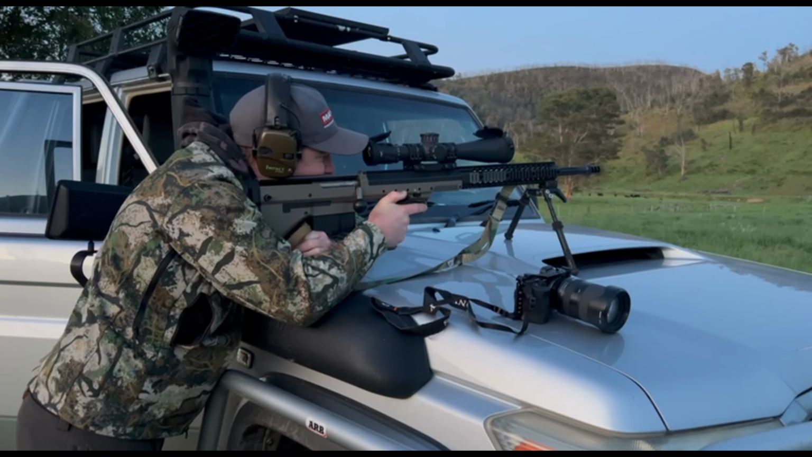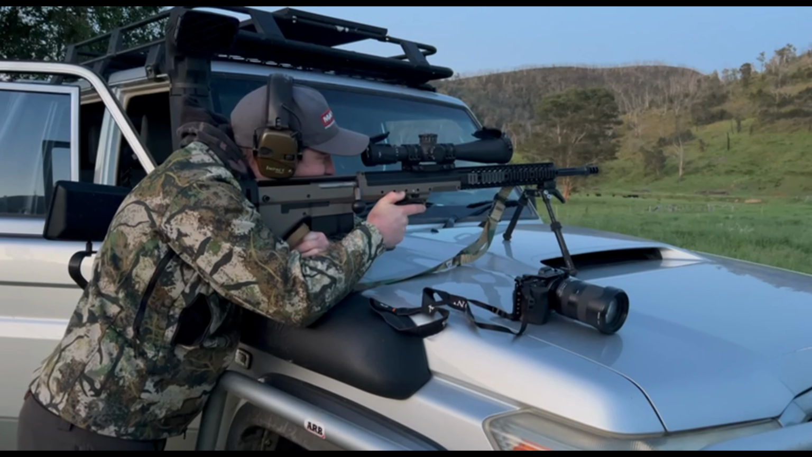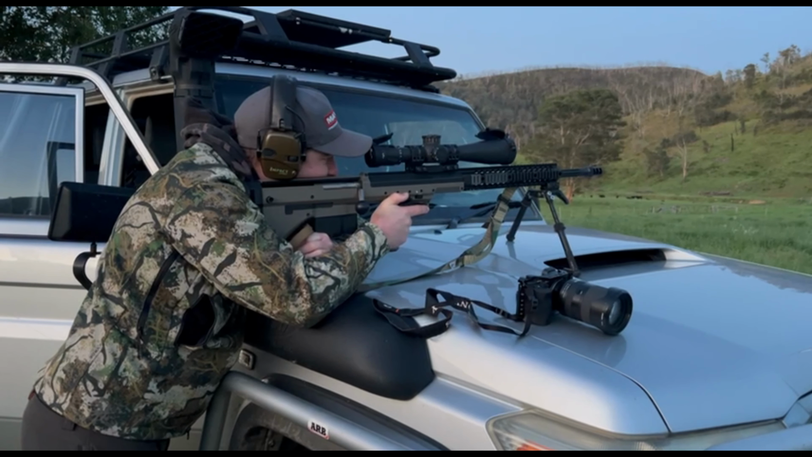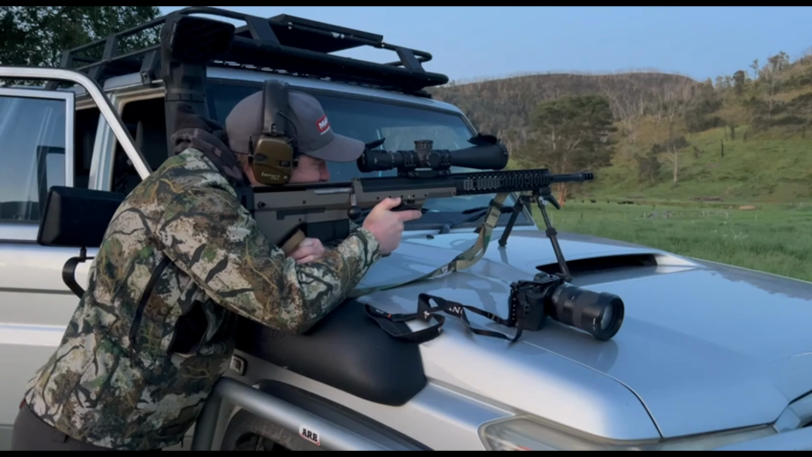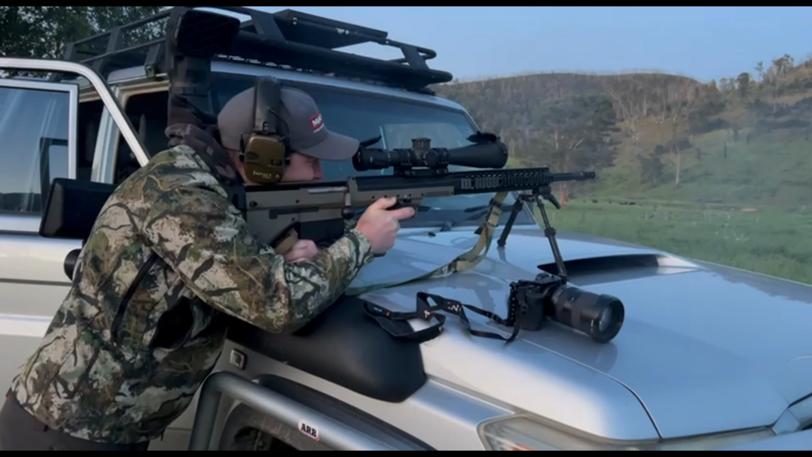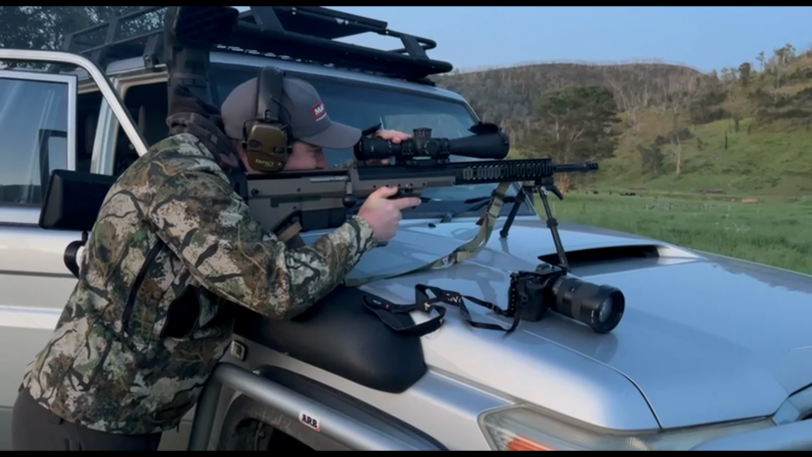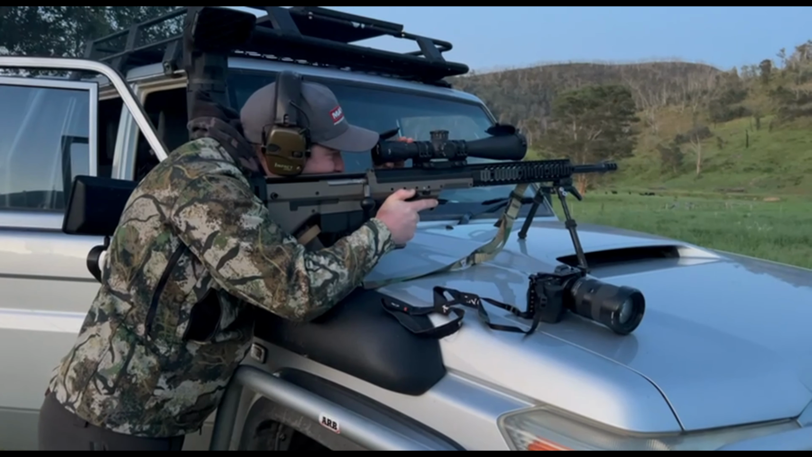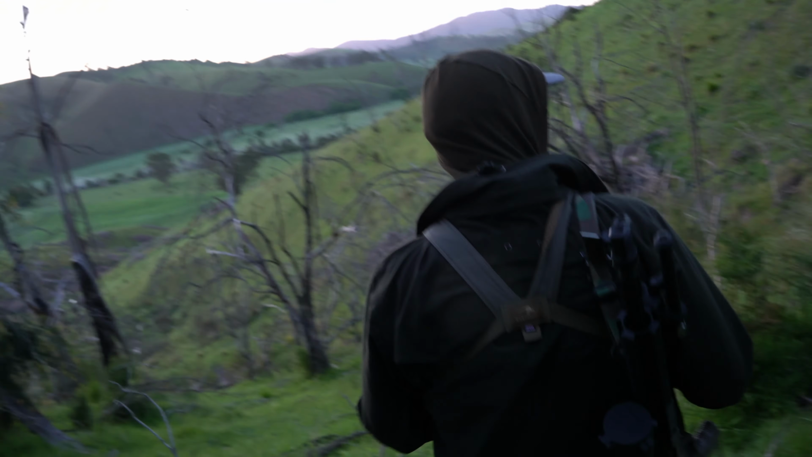As soon as the sun came up, a stag appeared in one of the gullies and started feeding up away from us, so we quickly got set up. The grass was too long to get a good prone shot, so on the bonnet it was with the 338 Lapua. After about 2 minutes, which felt like an eternity, he finally turned and gave me a good broadside shot. I took the shot and put him down.